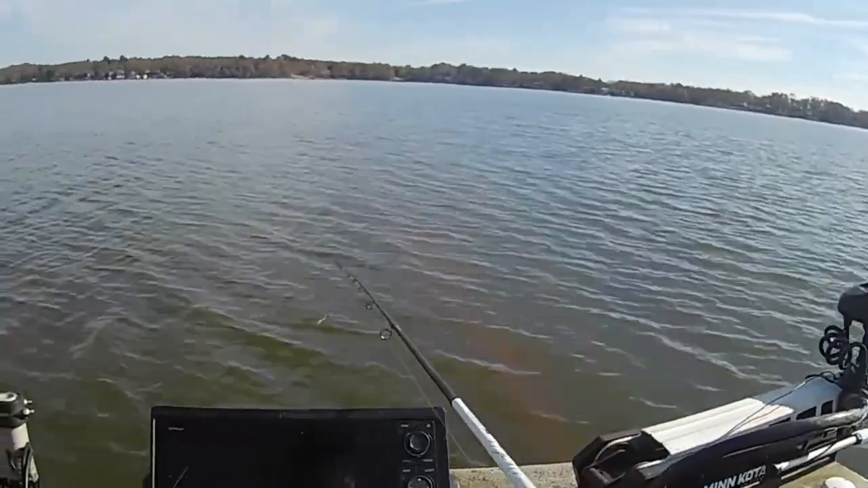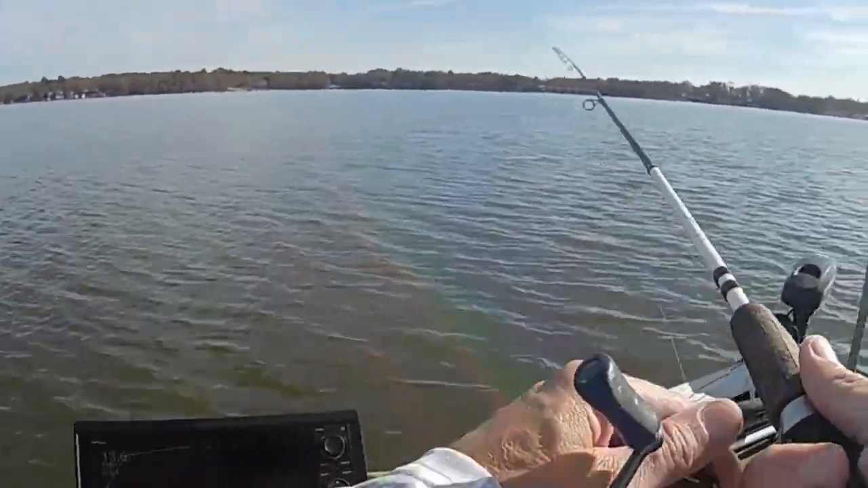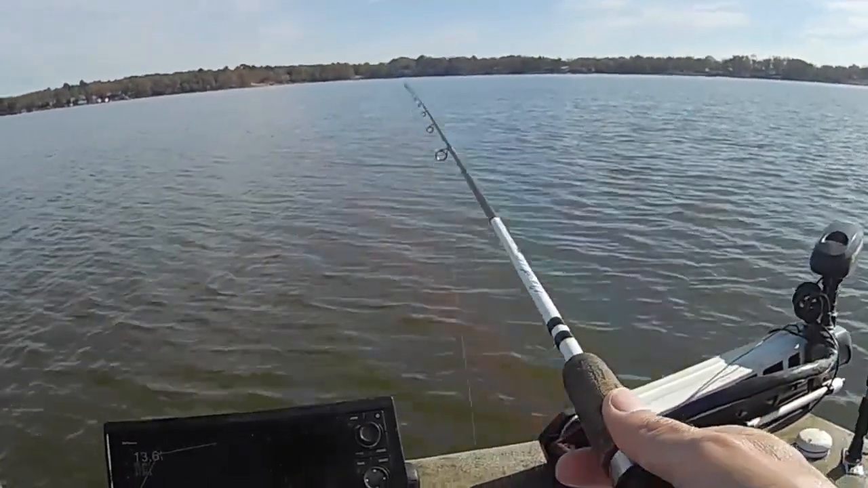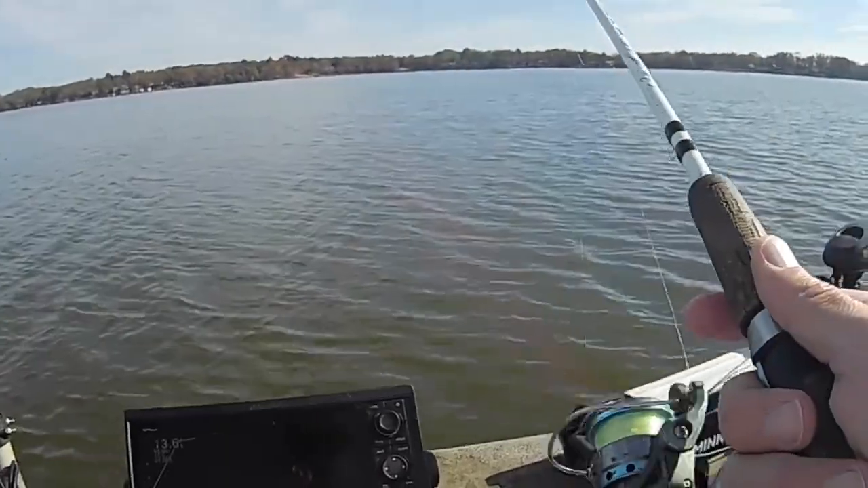It looks like there's something in the top of it. Could be a bass, could be a crappie. Throw out there over the top of it and see what happens.